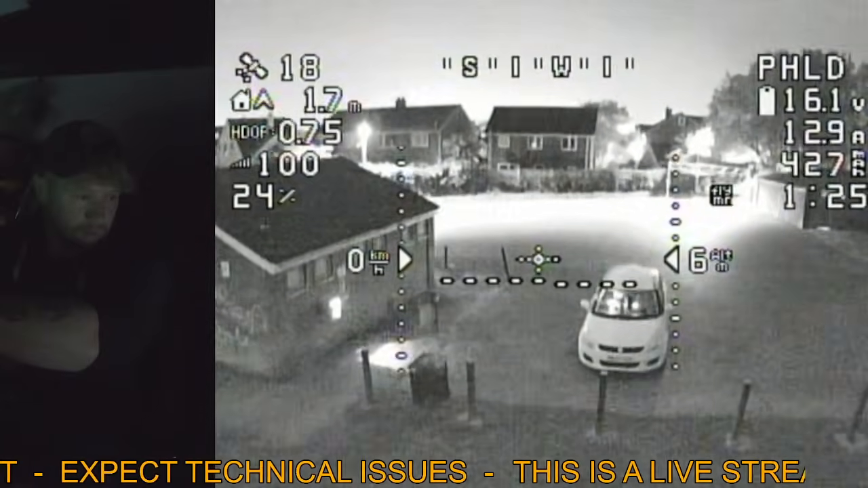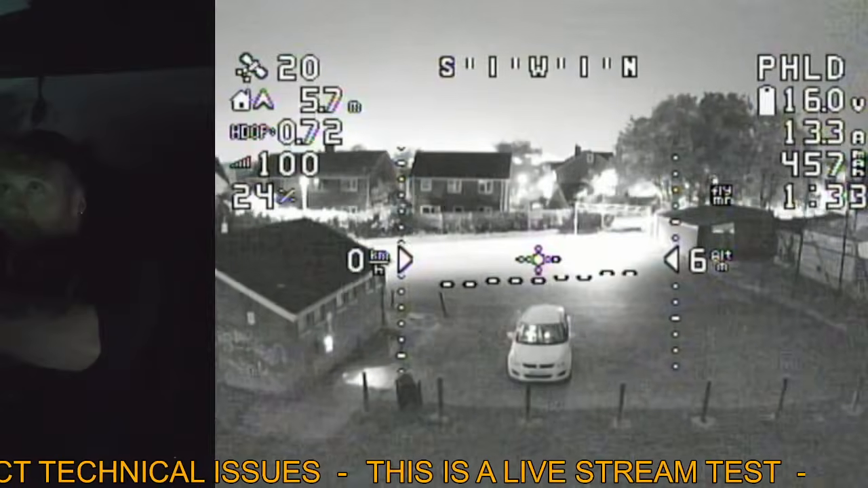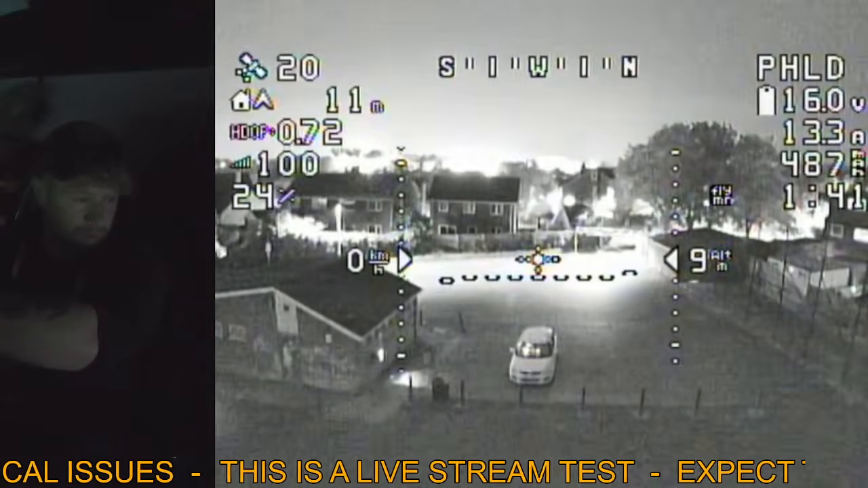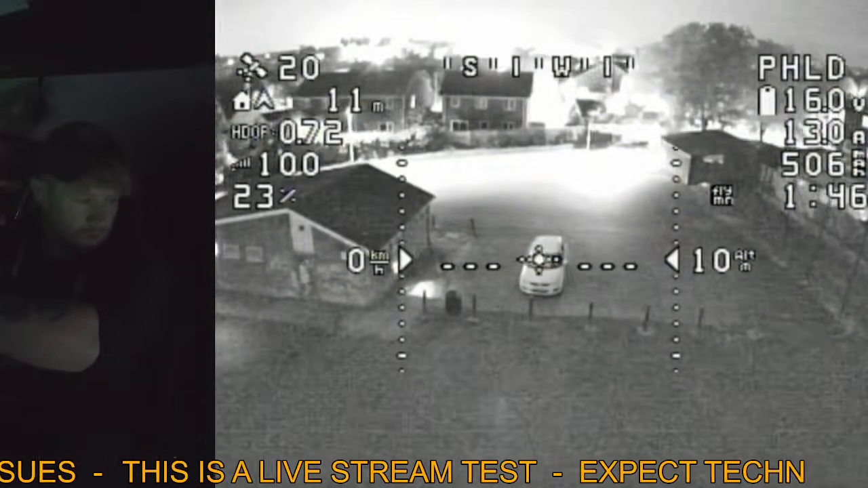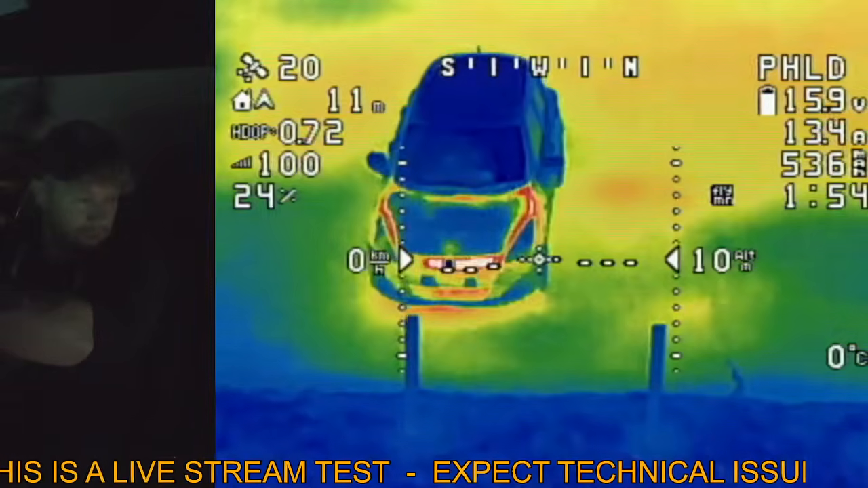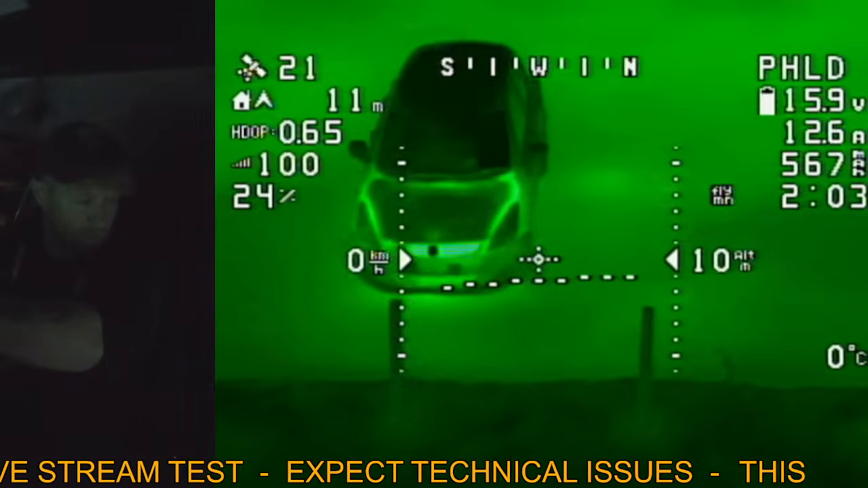It is weird flying from inside of a car, that's for sure. Let's back away a little bit because that's a bit too close. I can clearly see that line of sight. A little bit higher up. And then try and get it to just hover there. And let's switch to the thermal. And there we go, there's my car in thermal. I don't much like that colour palette, so we can change the colour palette to different ones. There's a whole load of ones, so green is one of my favourites. That is a very cool colour palette.